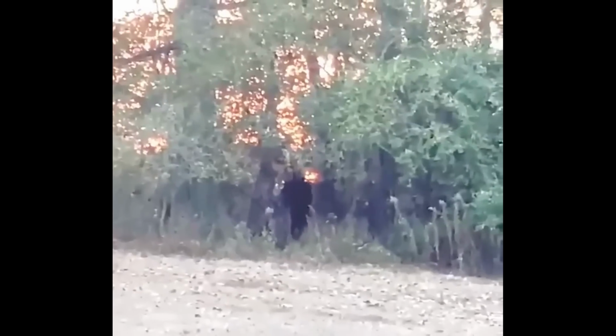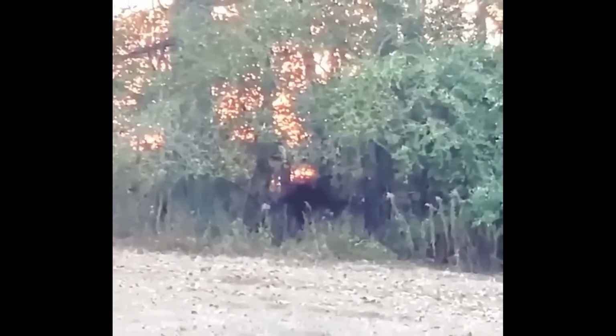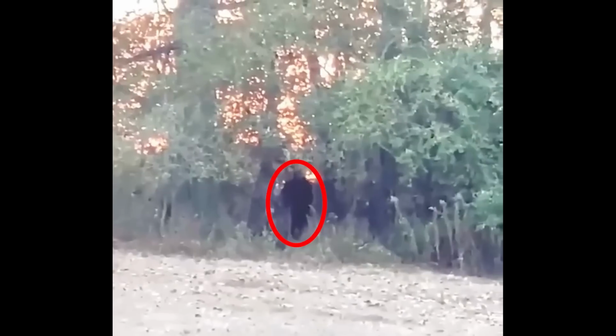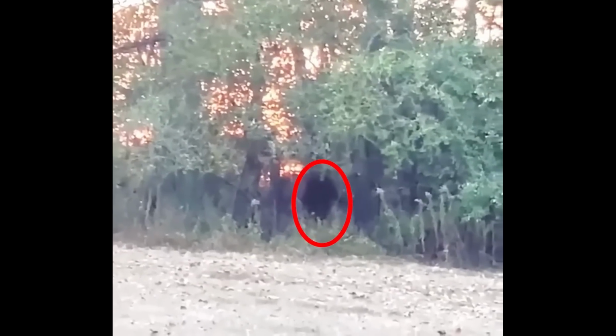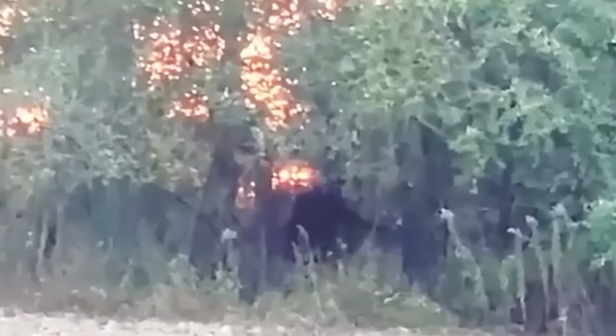I'm afraid. Oh my God. The unknown figure casually wanders around, conscious of being watched. At once it stretches its arm, and it becomes really strange how its arm is very long. The creature can easily be mistaken for an ape, but surely it's too big for an ape category.